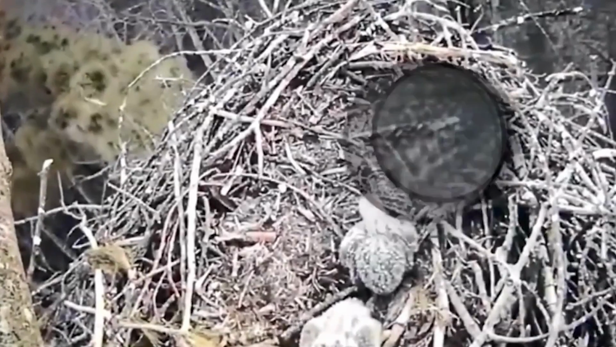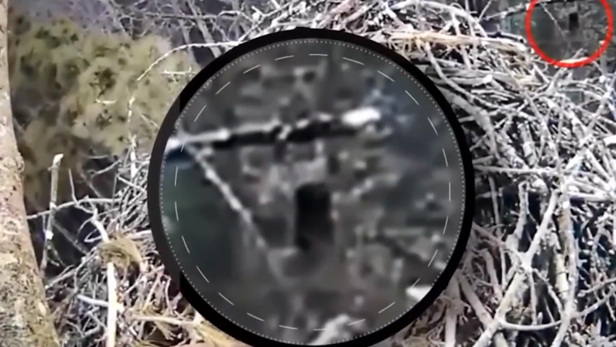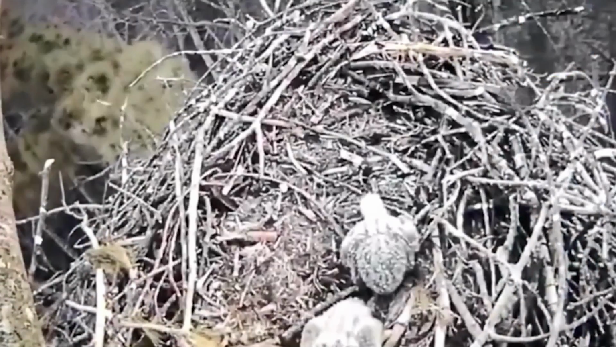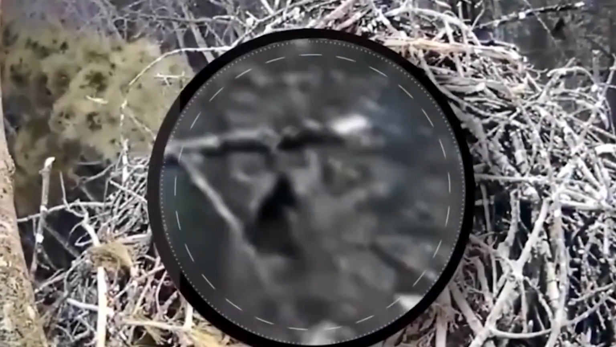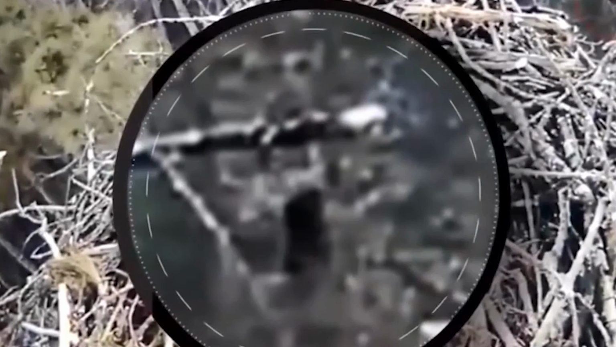Yet, upon zooming in, we can observe that the creature is entirely black and seems to have a human-like shape, particularly in how it moves. Some viewers of this clip suggest it might be an ape, which is a possibility. However, there are also those who believe it could be the legendary Bigfoot. What's your take on this?